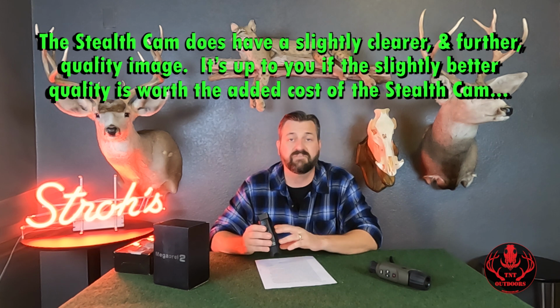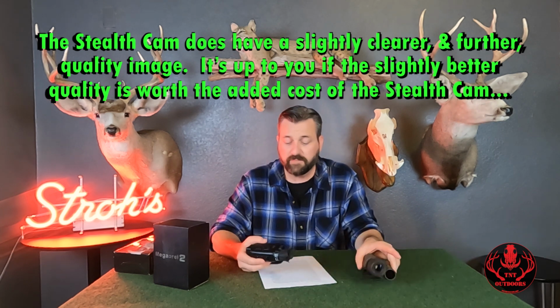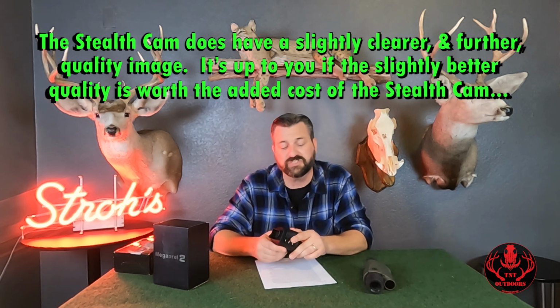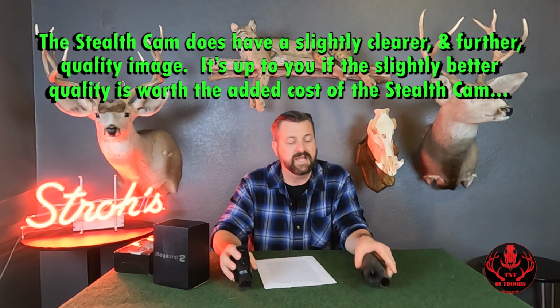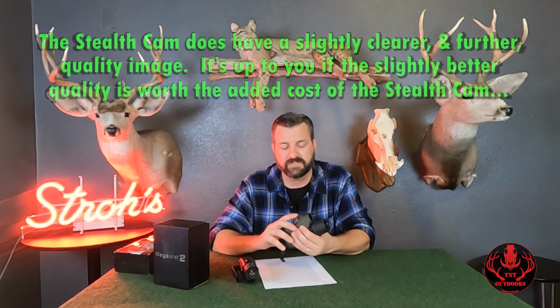This is a great value, and so far I've used it quite extensively, put some hours on it, and it's still doing great. Now keep in mind, the KINKA actually does use 5 AA batteries, and the Stealth Cam uses 4 AAA batteries. Now this Stealth Cam, man, it eats battery. I'll probably go through 3 or 4 sets of AAA batteries on an all-night hog hunt. That's a lot of batteries.